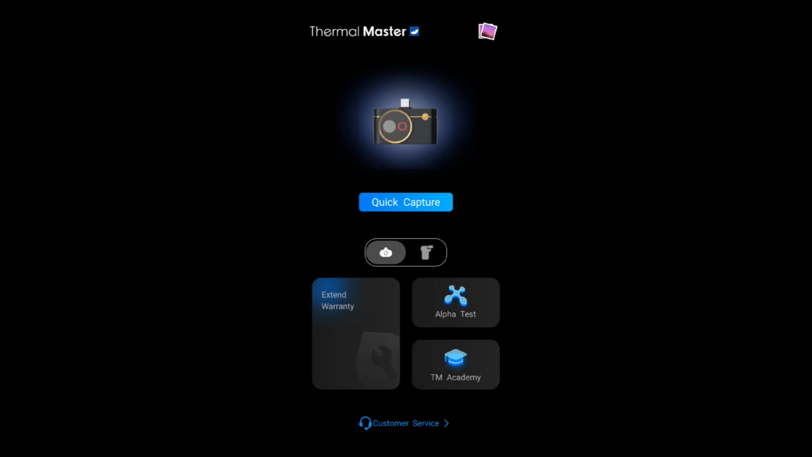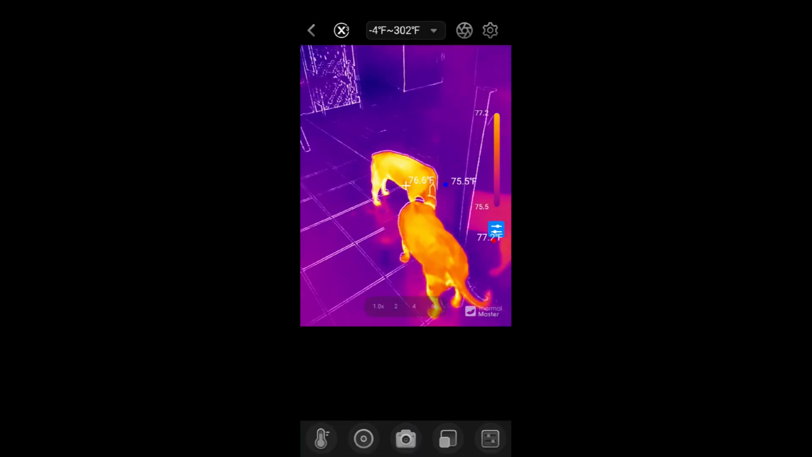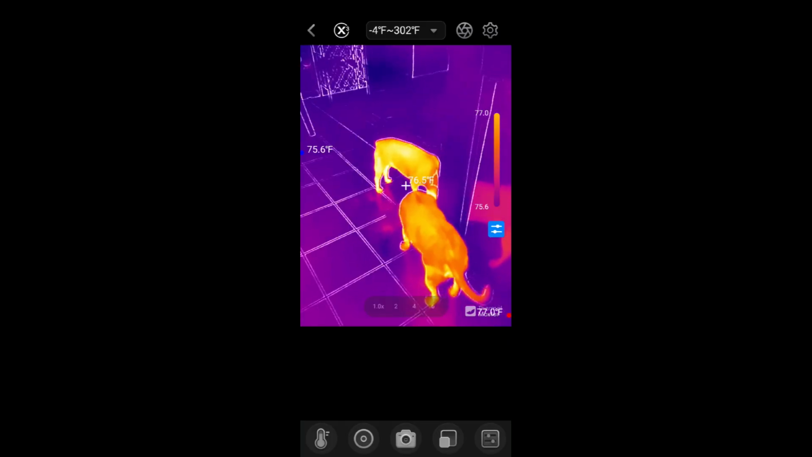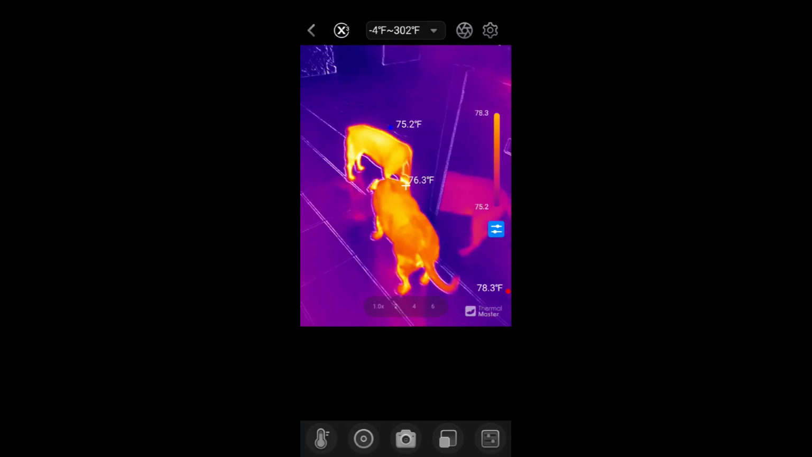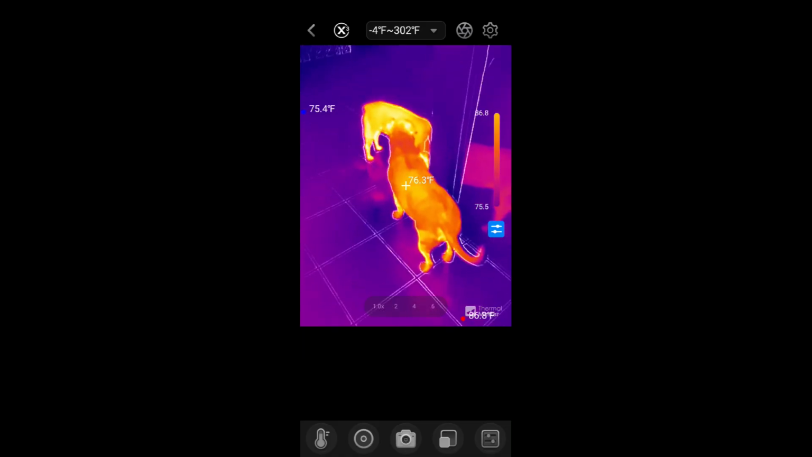So I've got the camera connected, and here we have our options. We're going to go to quick capture. And you can already see here's my dogs. I am going to flip this. I'll leave it just like this, so you can see my dogs there.